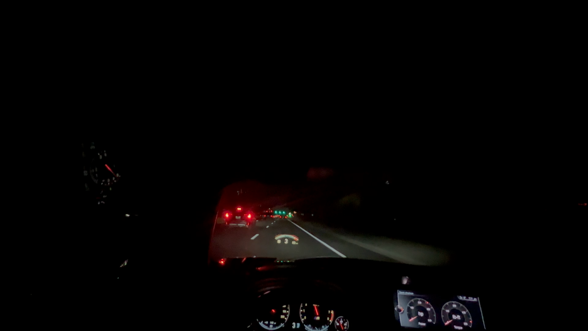So now that I got these new tires on here, as you guys can probably imagine, my grip is much better, so. Wow. A lot better. It's actually insane how much better it is. This thing just wants to go now.